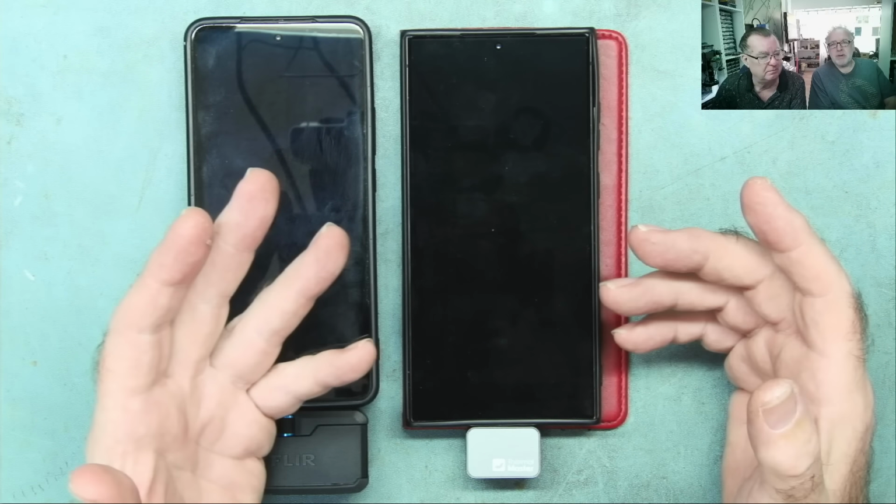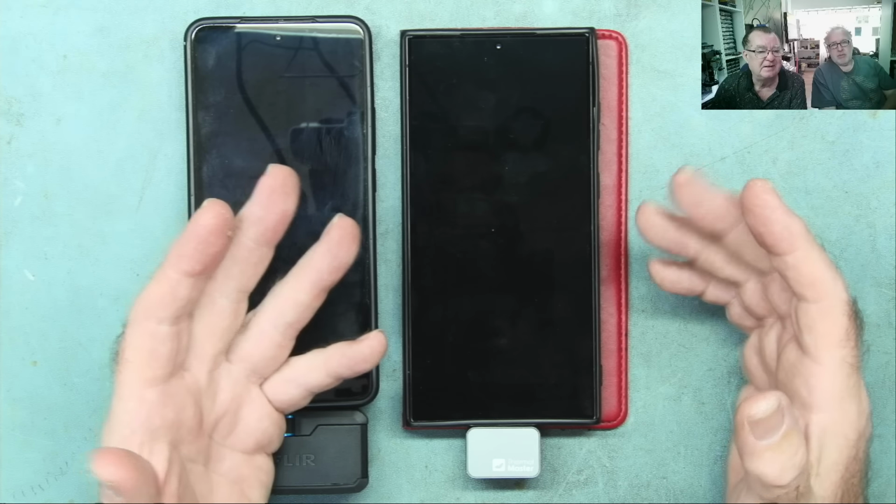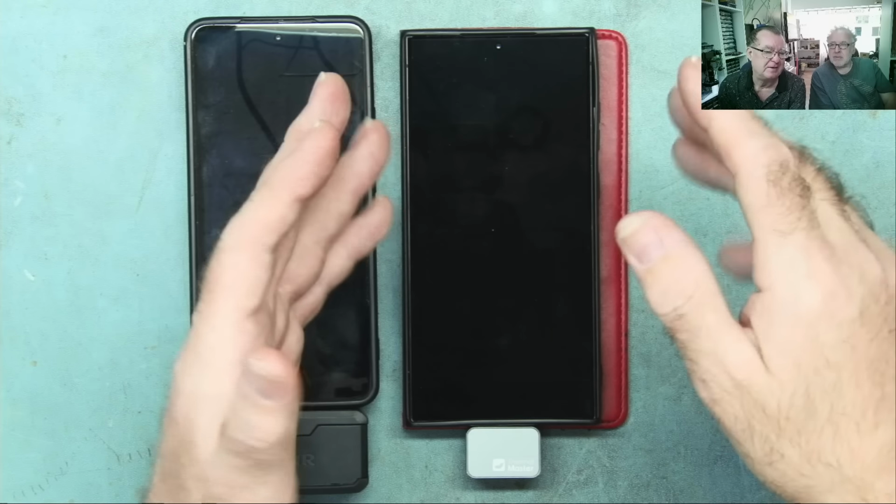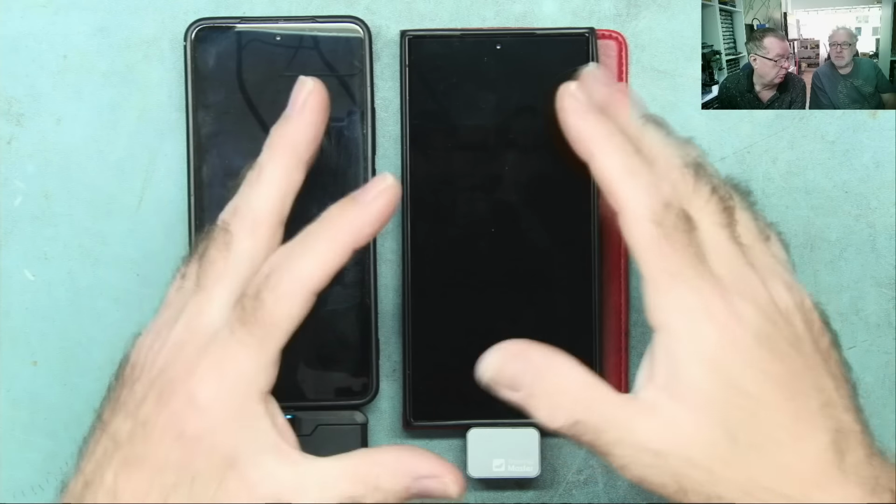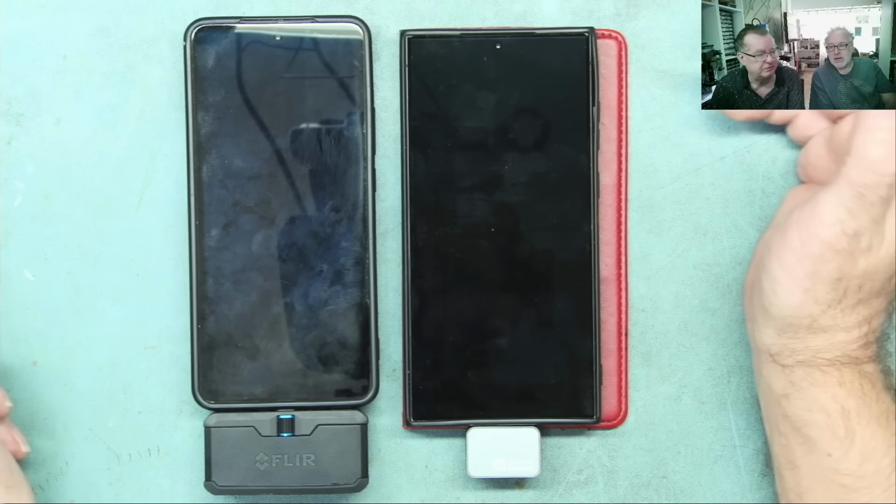Yeah, but please keep in mind this is a digital one. So this zooms in on the pixels. Exactly, but there again, we're not recording movies here. So when it comes to actually being able to work, this I think has advantages in that respect. You can look at more distant objects much closer up and see where the hot and cold points are. True. Without climbing ladders or else.